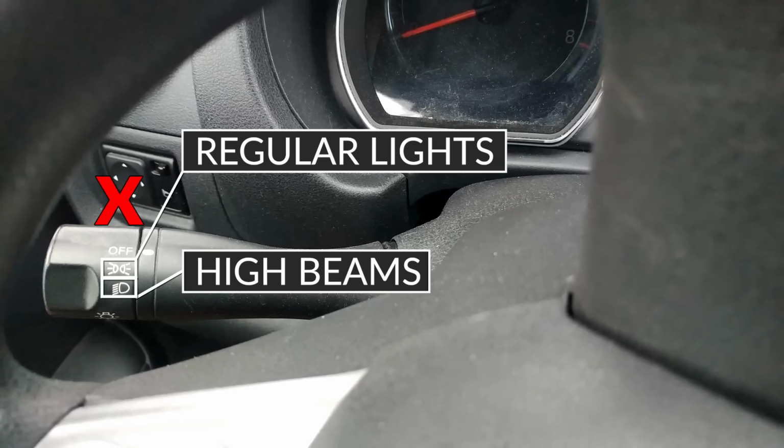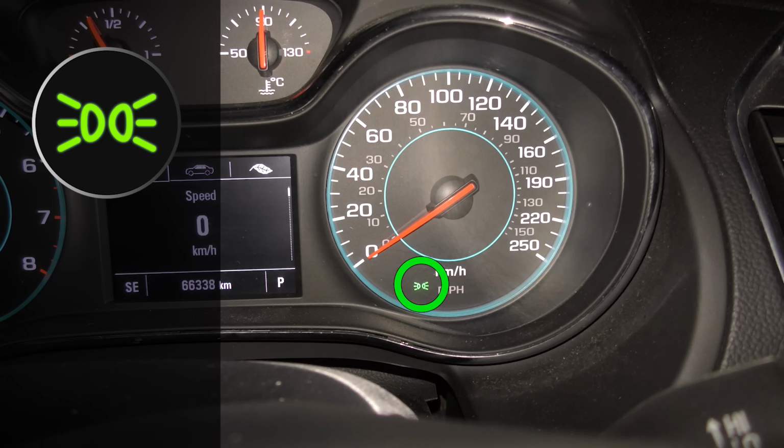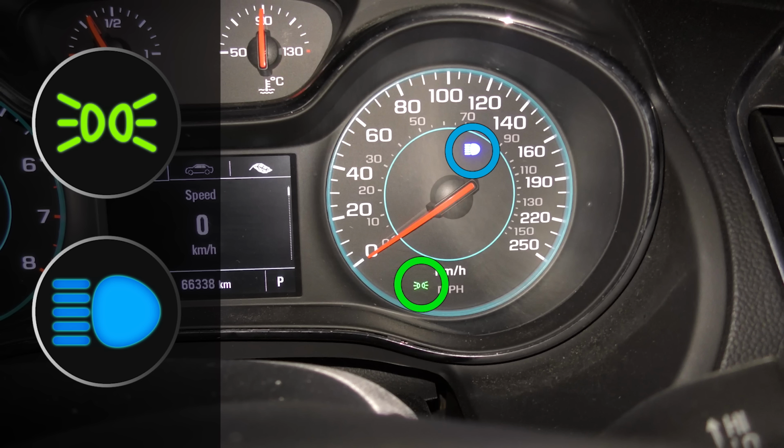Not so. To activate the high beams, you'll usually have to either push or pull on your flasher lever, depending on the vehicle. The daytime lights and the regular lights will be indicated by a green icon on the dashboard, and the high beams will be indicated by a blue icon. I'll discuss the high beams in more detail in the next video.